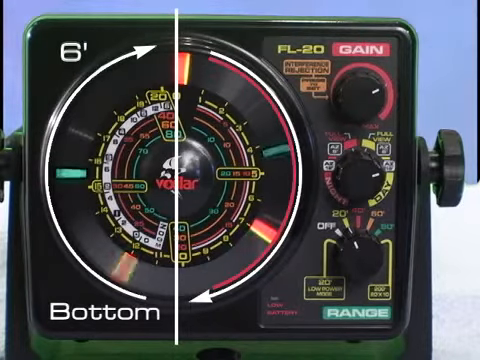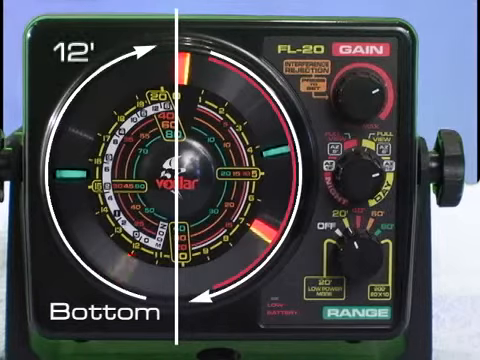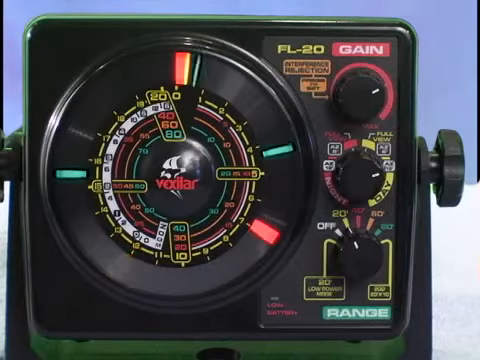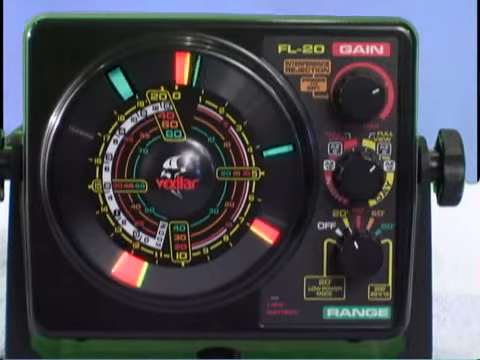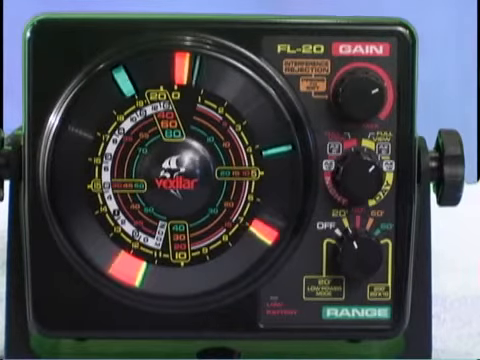The next zoom setting is for the 12-foot auto zoom. This mode works identically to the 6-foot zoom, except the magnified area is now 12 feet above the bottom. If you remove the transducer from your hole, say when moving from spot to spot, be sure to reset the zoom by switching back to the full view mode momentarily or turning off your unit and turning it on again. This will ensure the zoom remains accurate.